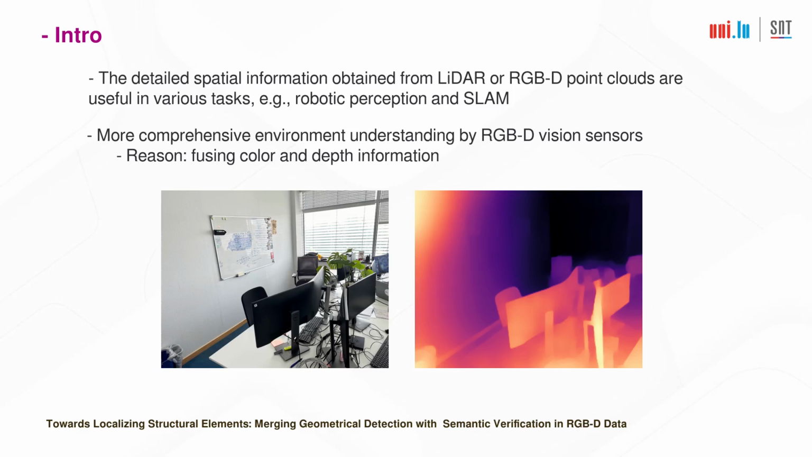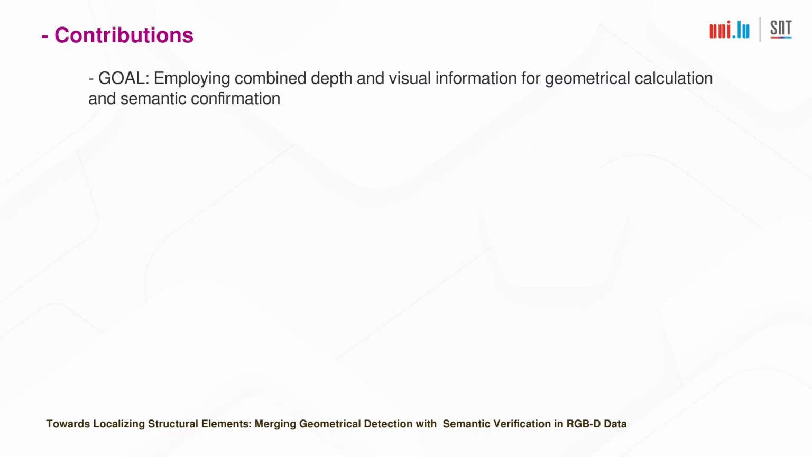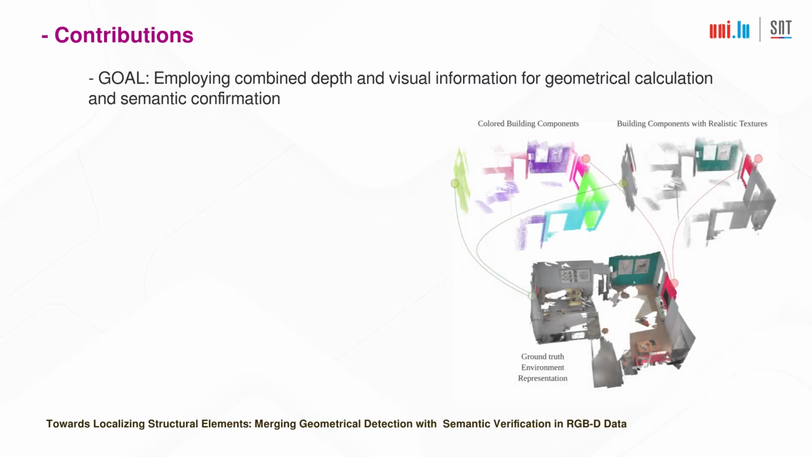If integrated depth and visual information are provided, visual data captured by computer vision applications can form the scanned environment into optimizable 3D scene graphs and depict their representations in multi-level abstraction models. Given the advantages of point clouds generated by RGB-D cameras, this paper aims to employ combined depth and visual information for geometrical calculation and semantic confirmation, respectively.